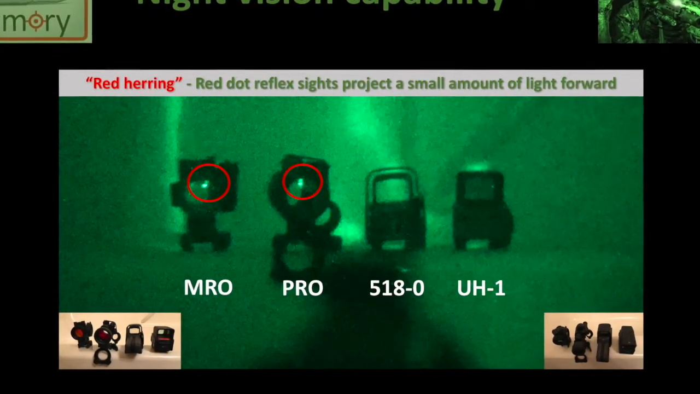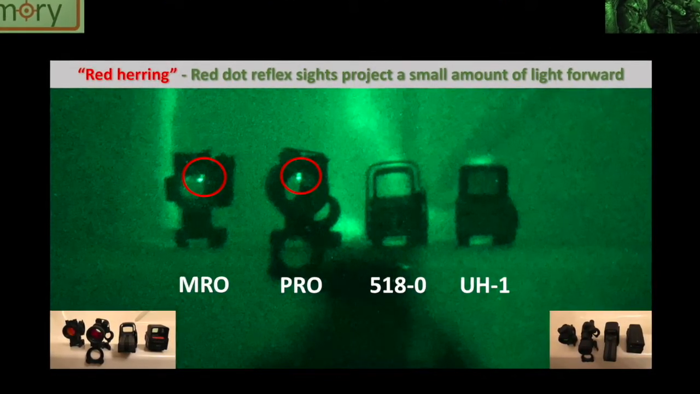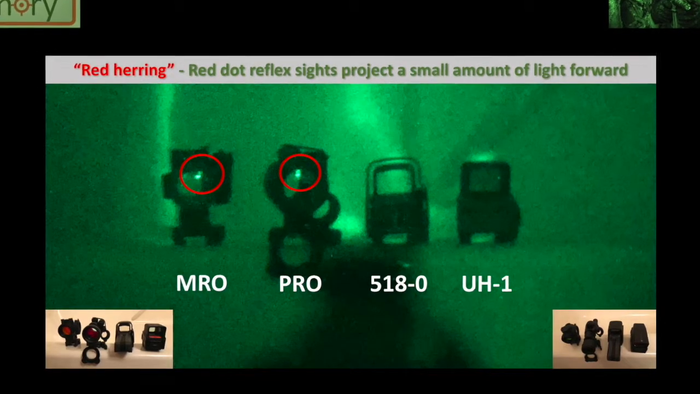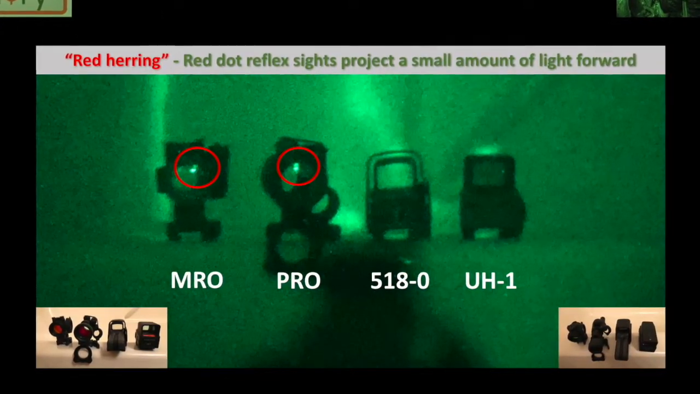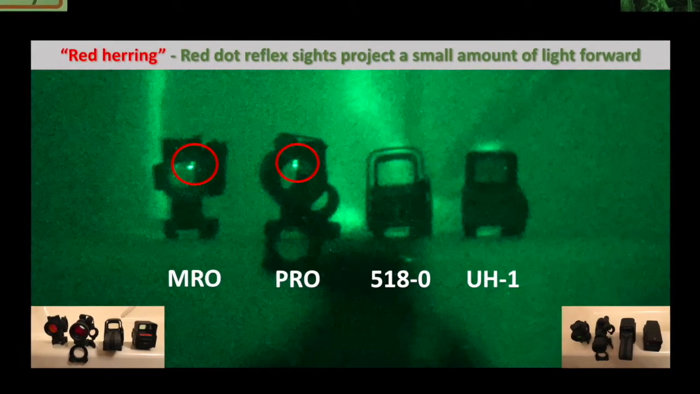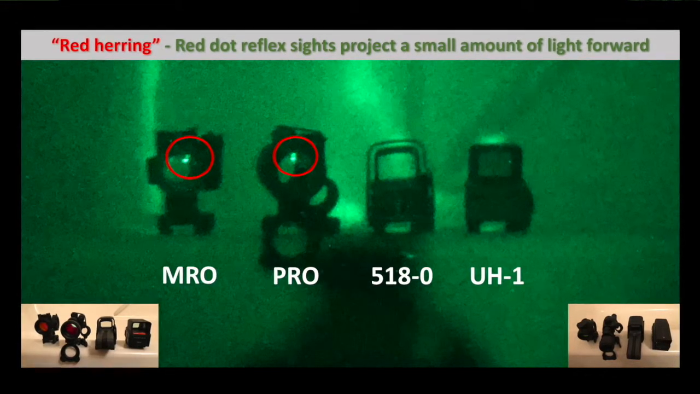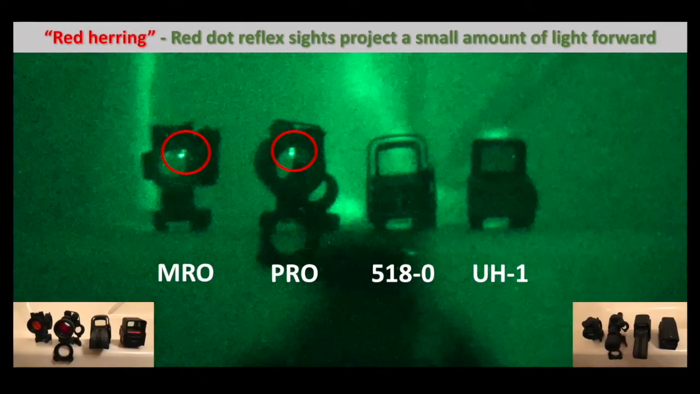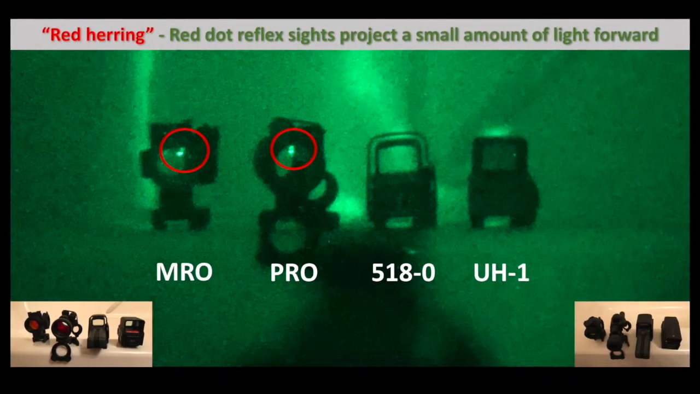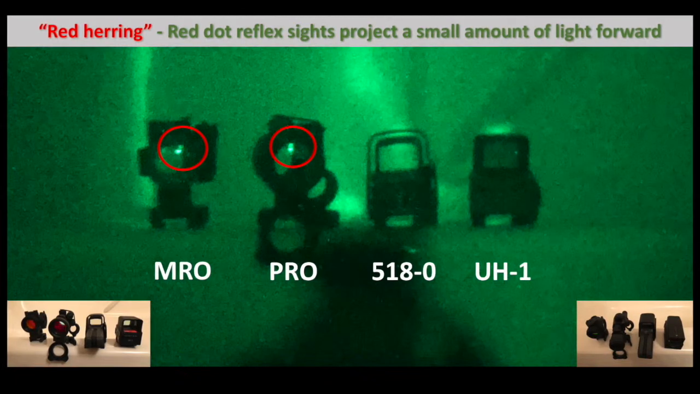But I have to say that it was very hard to take this picture, because when you are in IR mode, the light they project forward is IR. So unless your enemies have night vision equipment, they won't be bothered by this. The other thing is that when you do night work, there is a lot of reflection and a lot of light in your screen. So I would say this is the least of your problems. What is the amount of projected forward light from a red dot versus a holographic sight?